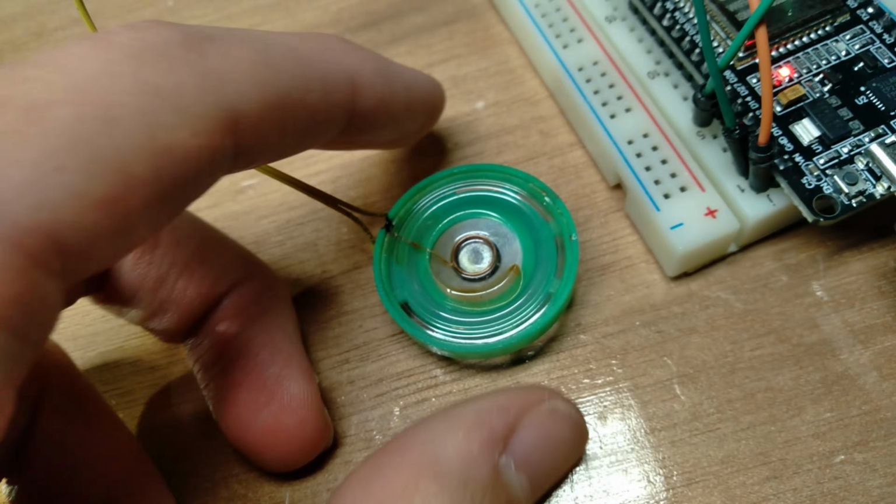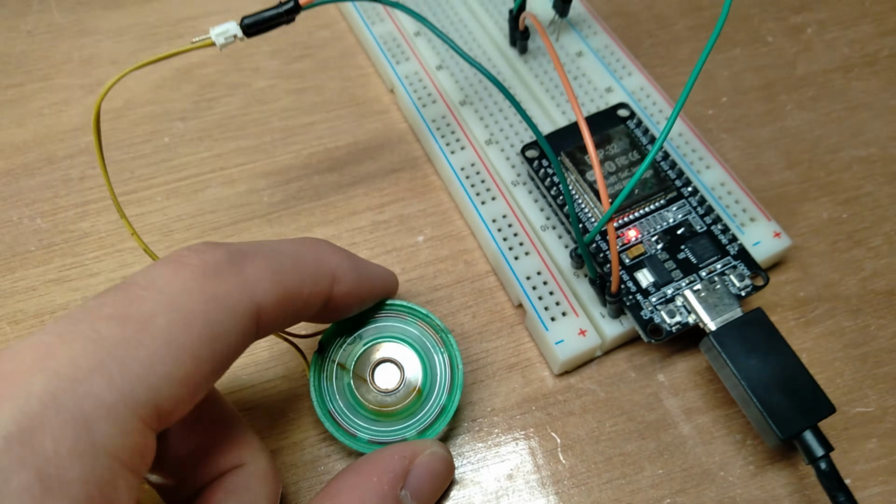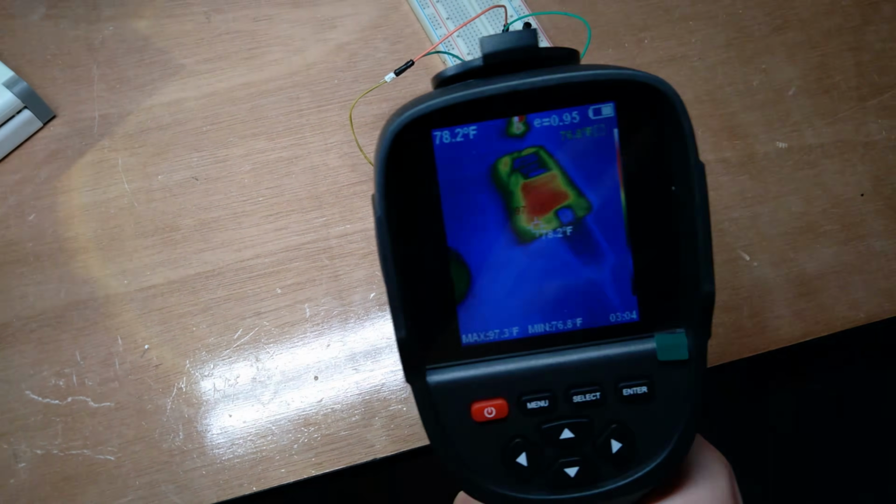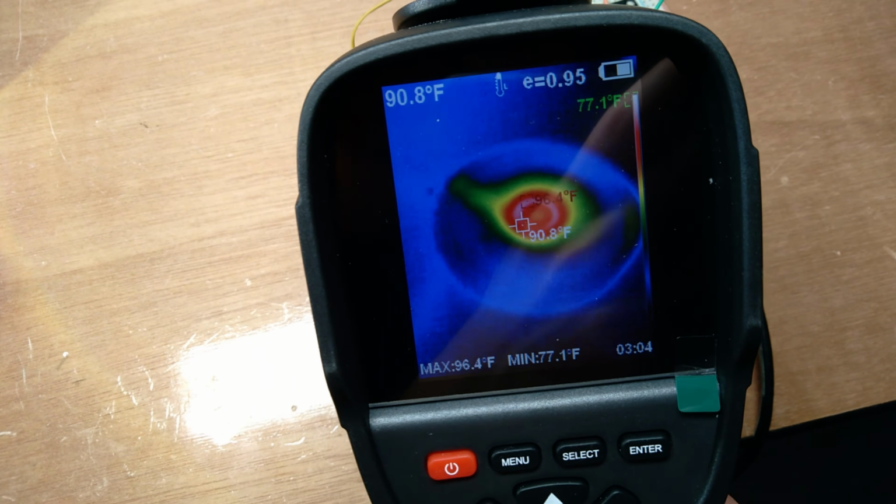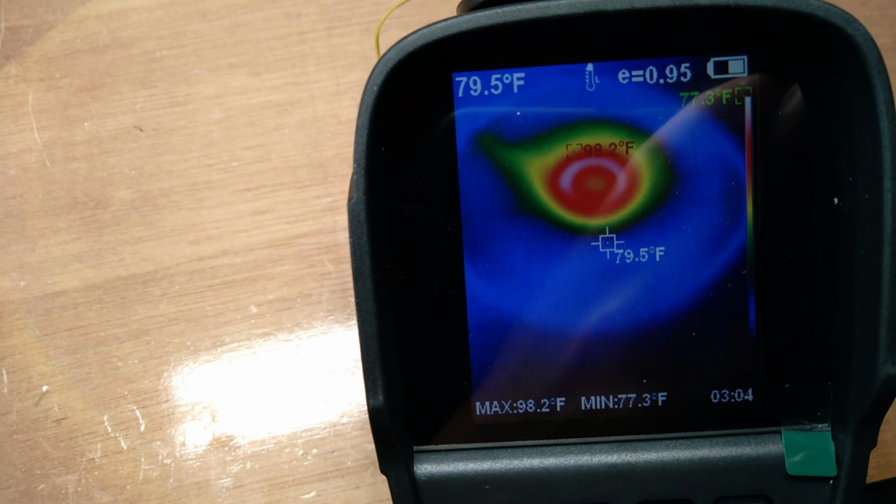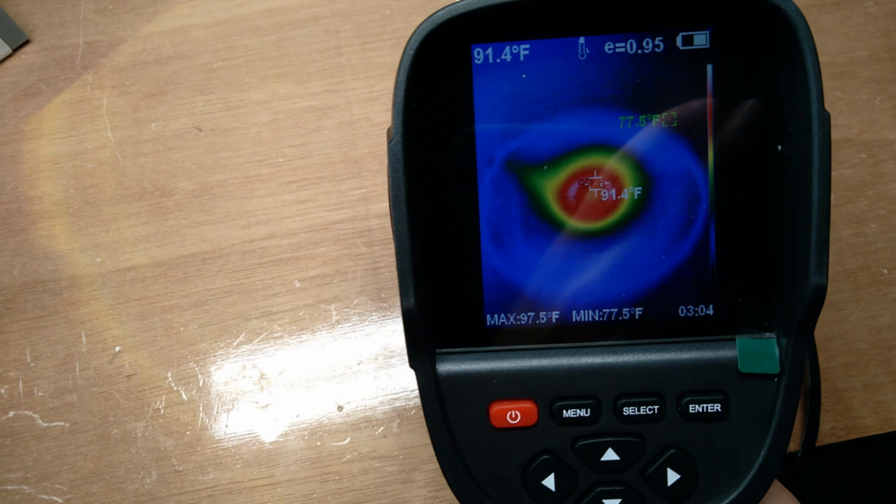Today, we will be seeing how hot a speaker gets at different frequencies. I will be checking the temperature of the speaker using this thermal camera. You can see here that when it's running, there's a ring of heat where the coil is. The dark blues are colder and the pinks are hotter.